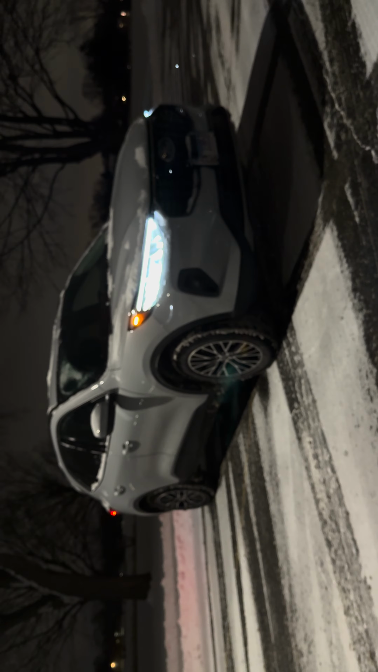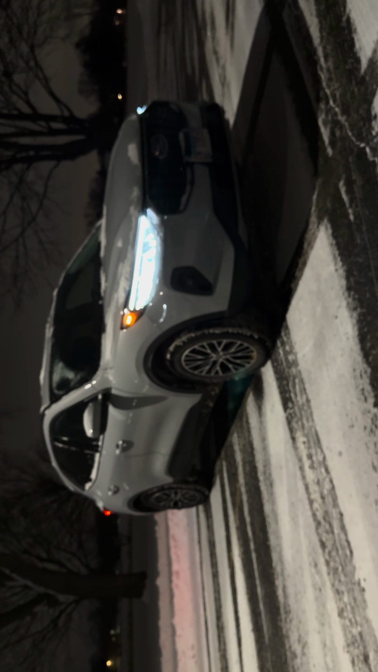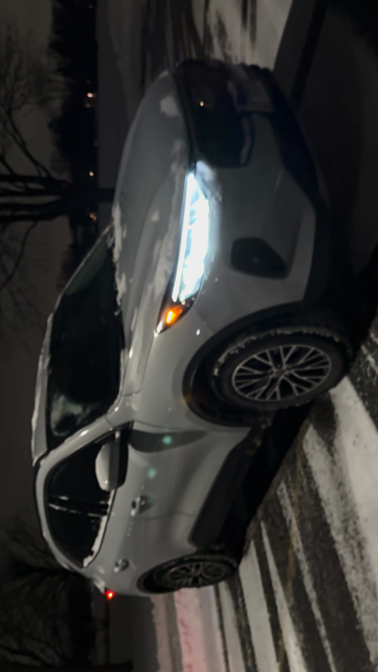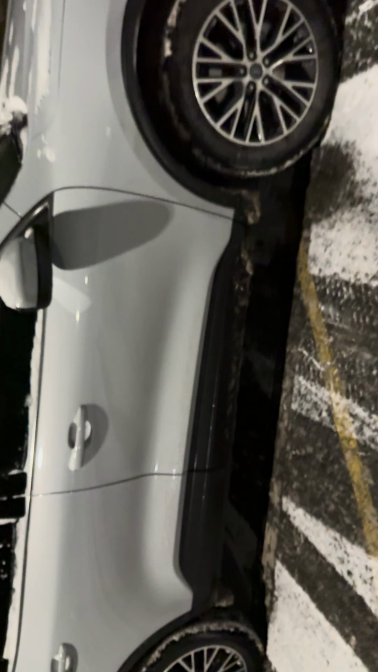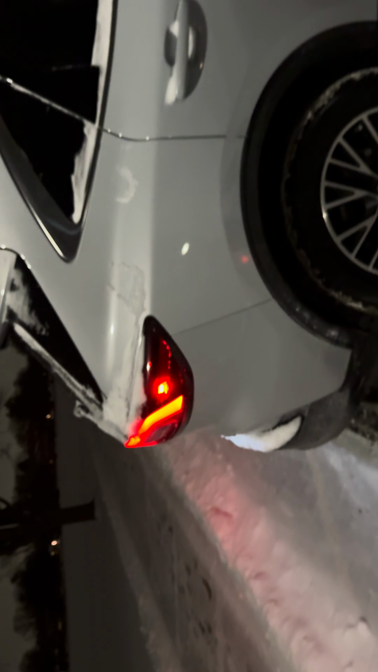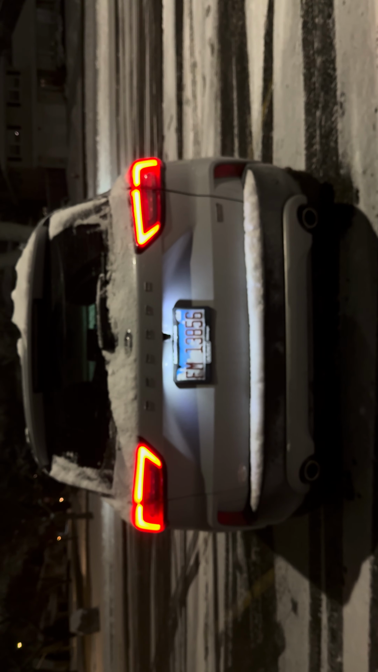This comes in white. I will have the actual paint color listed in the description, along with the trim and specs. I like the wheels. These multi-spoke wheels here are pretty nice. Yeah, just a good looking car, man.